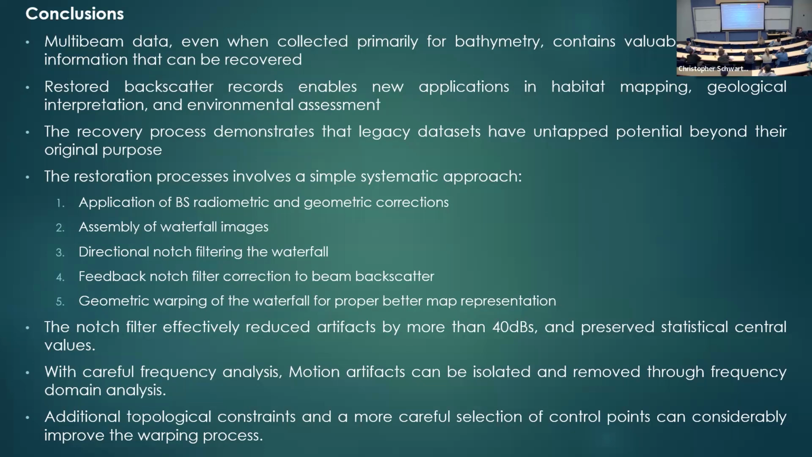We apply all the radiometric and geometric corrections to the backscatter, of course, following all the rules, and then we assemble the waterfall image. We apply the notch filter to the waterfall image, and then we feed the notch filter results back to the beam backscatter. This is very important, recovering the acquisition geometry, and then we can do the geometric warping, pattern map representation, statistical analysis or angular response analysis.